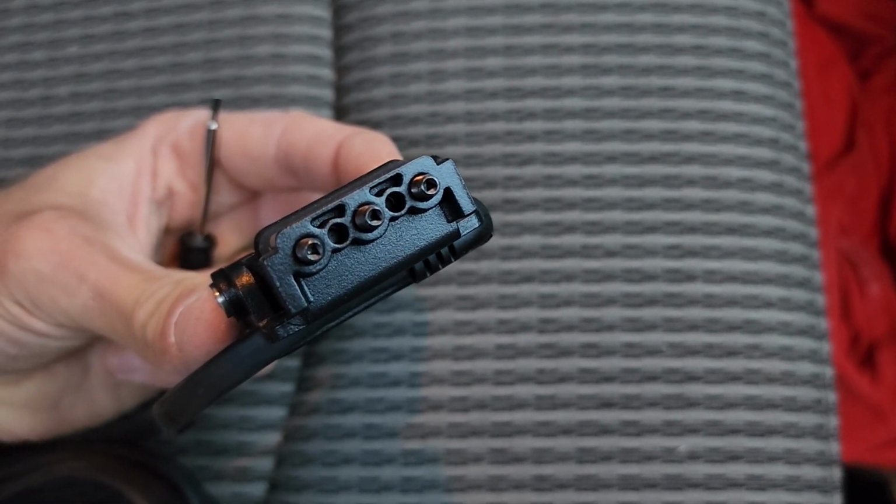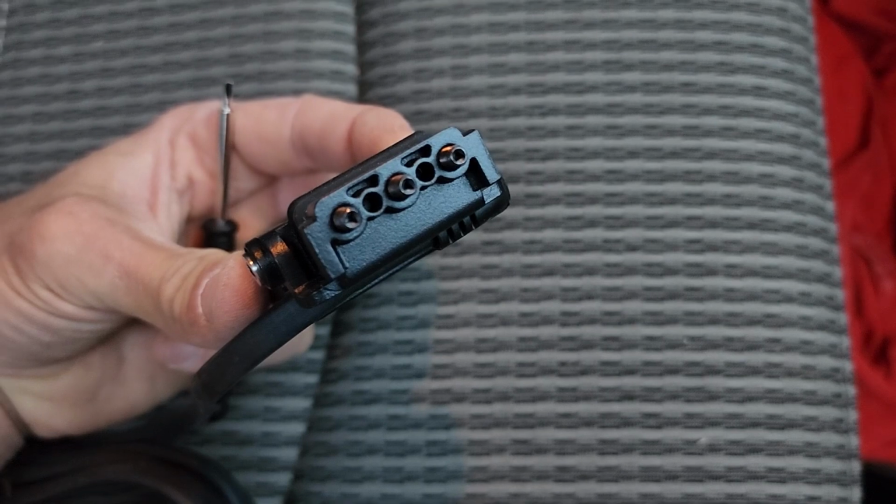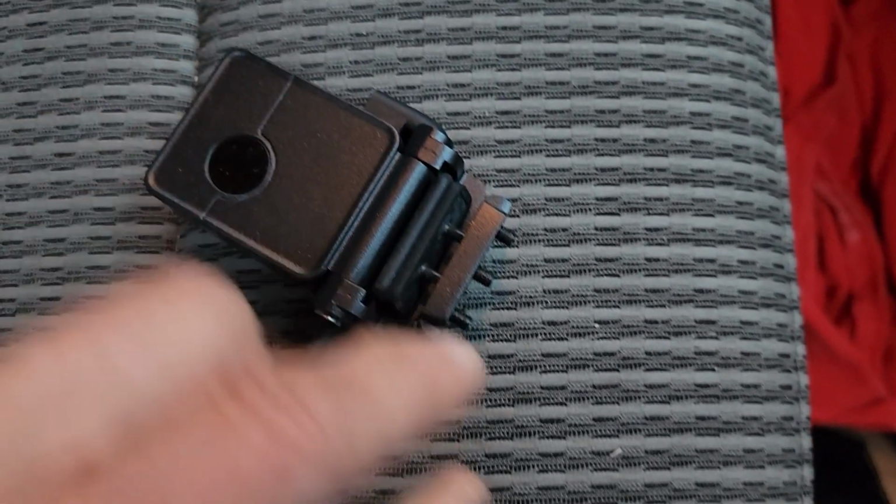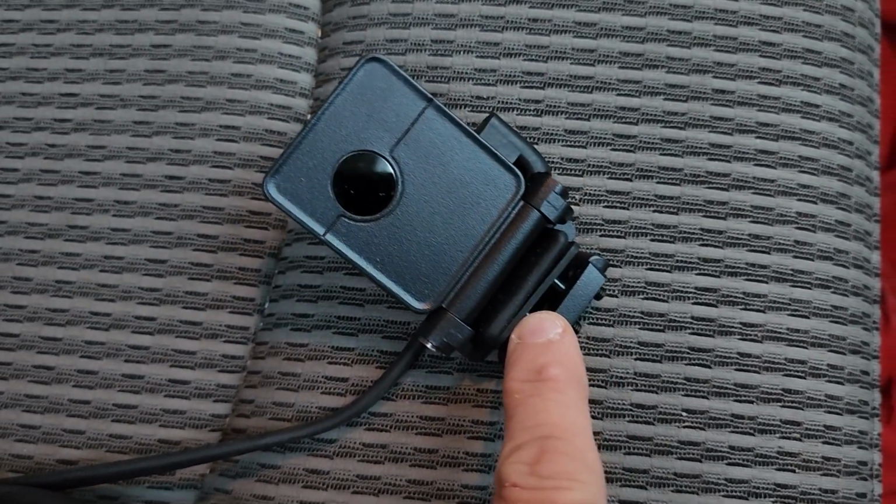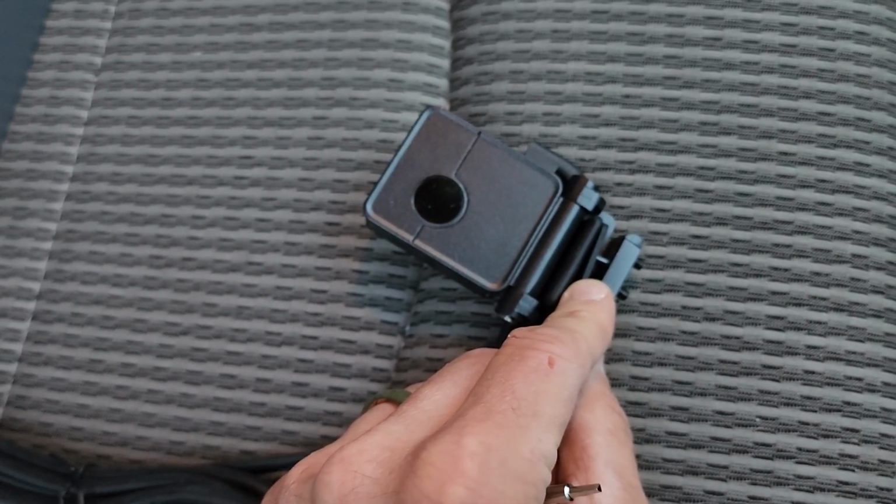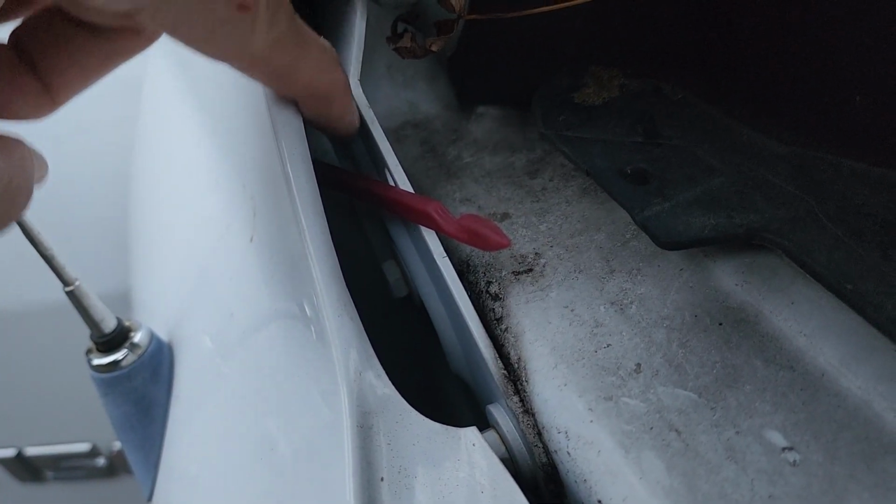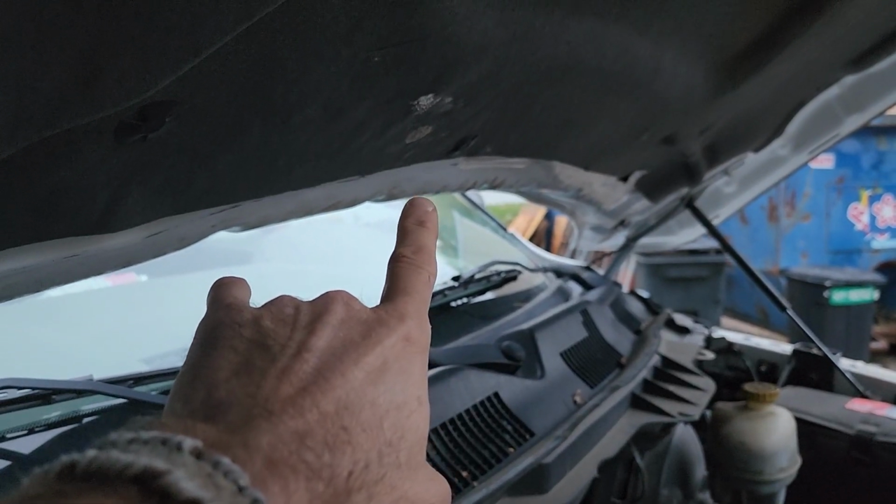Now this is going to go right on the front, in front of my windshield, but on the exterior, and then connected ultimately onto my hood. So the sort of inside edge of the hood. This is going to clamp onto that, has some rubber spacers, little pads there, and that should grip on nice and tight. There's definitely a spot where you can get right through here. So the camera's going to go right on the edge of the hood.